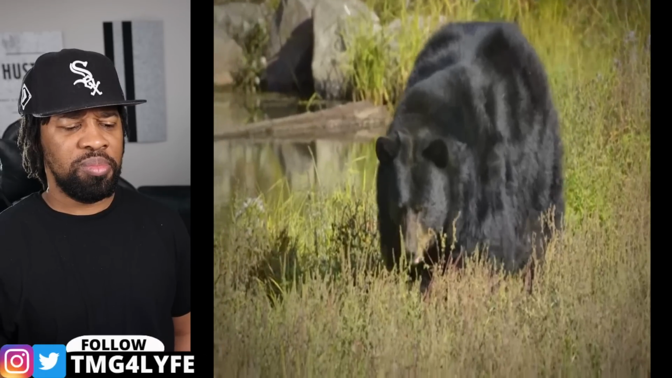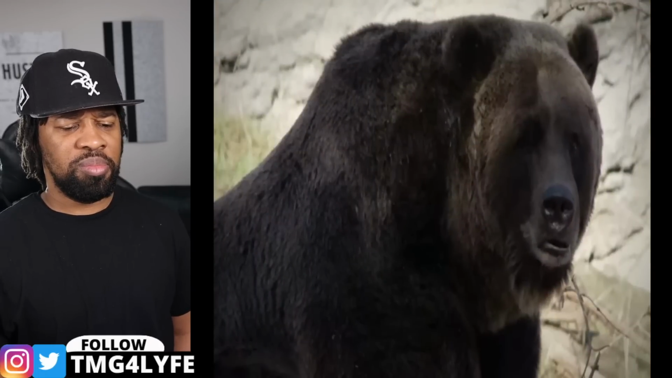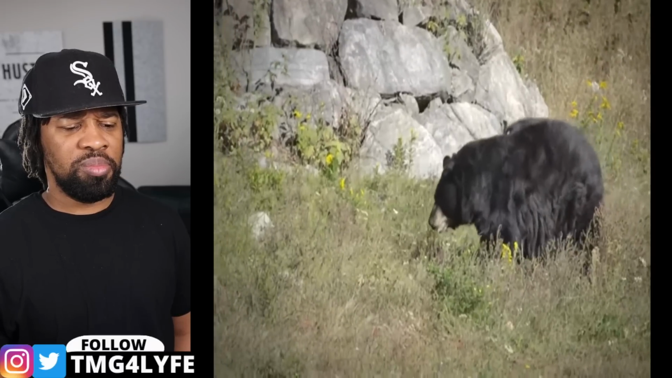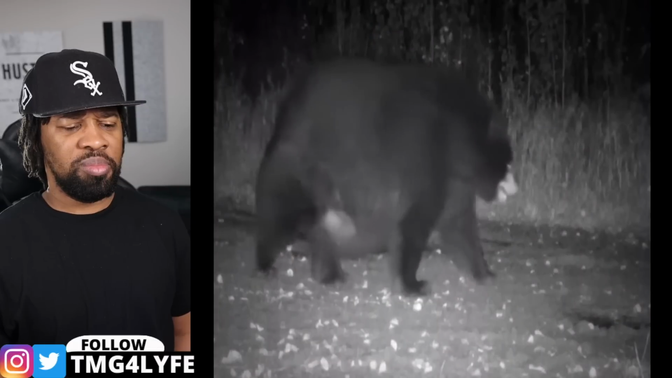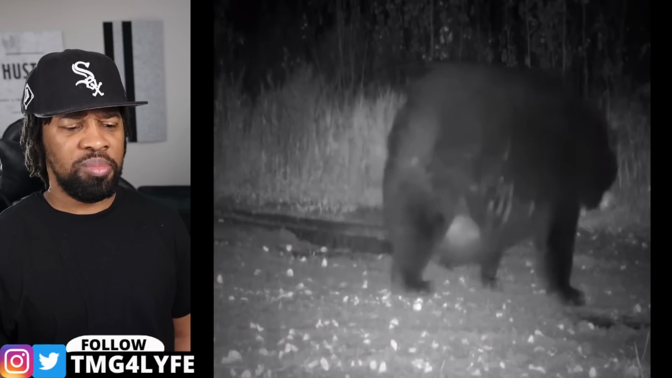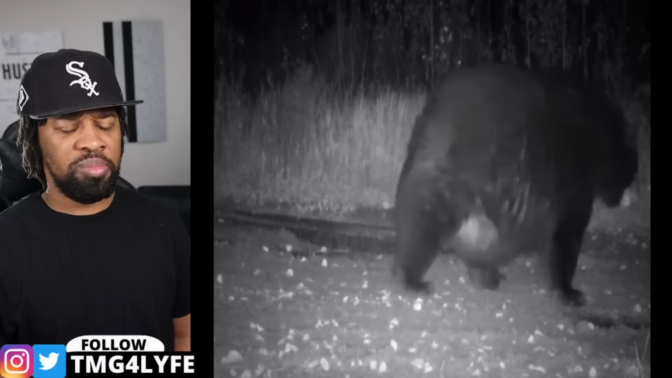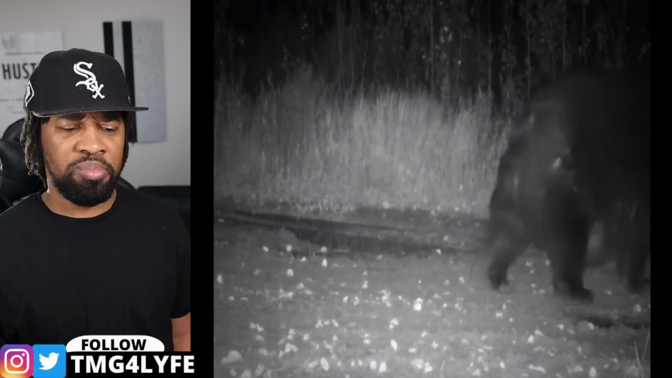But then there's this mammoth guy, an extraordinarily sized bear that stumbled its way in front of another trail camera. The big black bear was found in Voyageurs National Park in Minnesota, with a stomach so large that it almost drags along the floor. Do bears normally get that big?